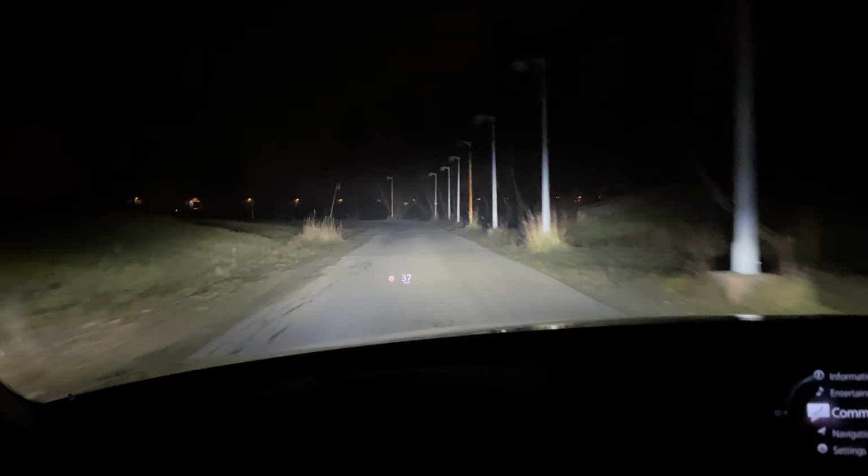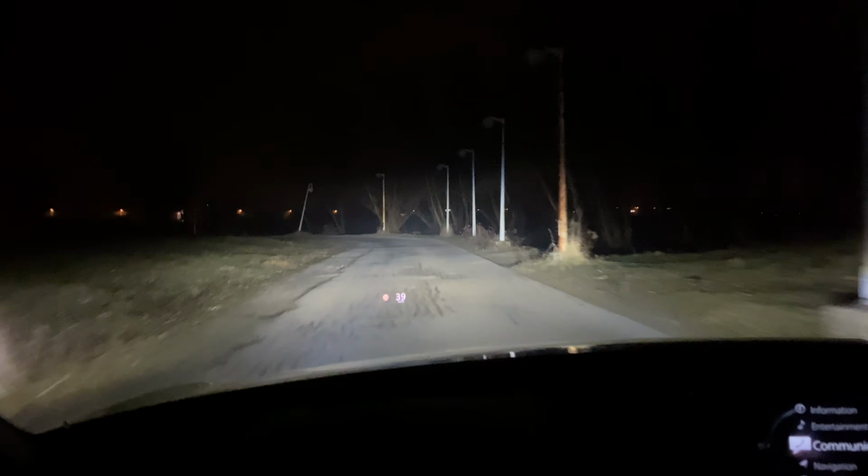So this is the illumination when the automatic long beam is on. I think it's a lot brighter, as you can see.